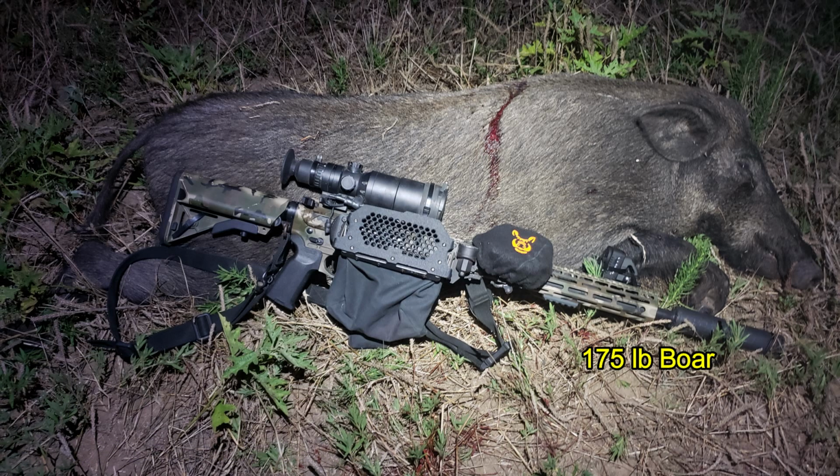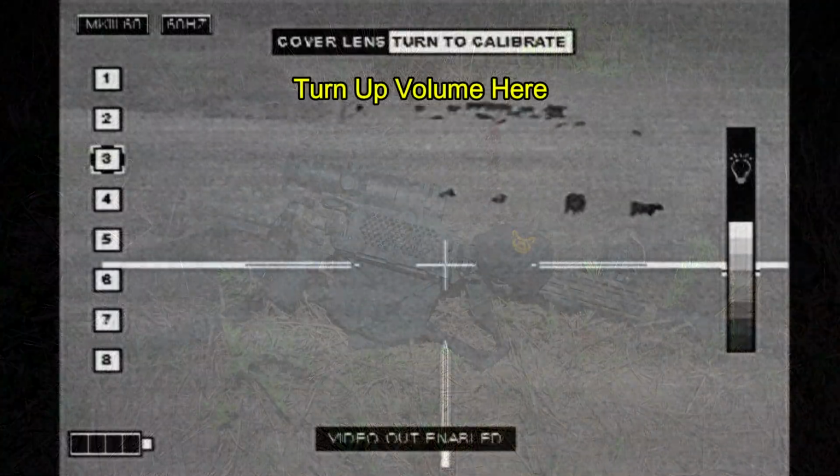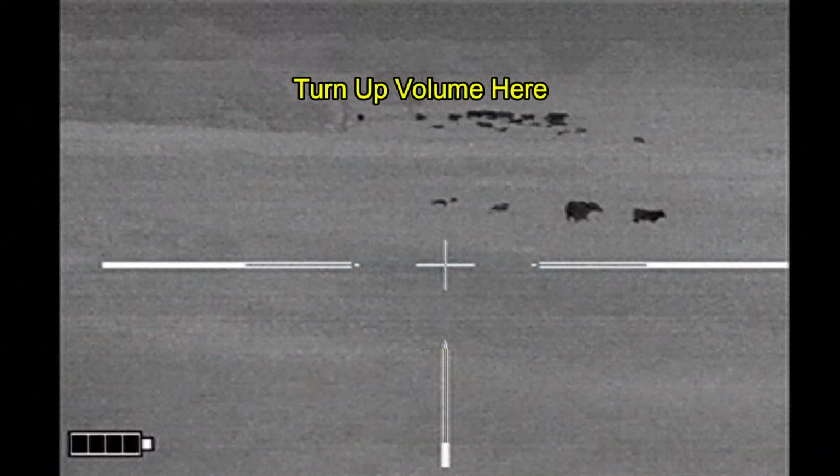He turned out to be a 175-pound boar. And as you can see, the point of aim pretty well matches the point of impact on the initial shot. So I'm picking up hog number 2.